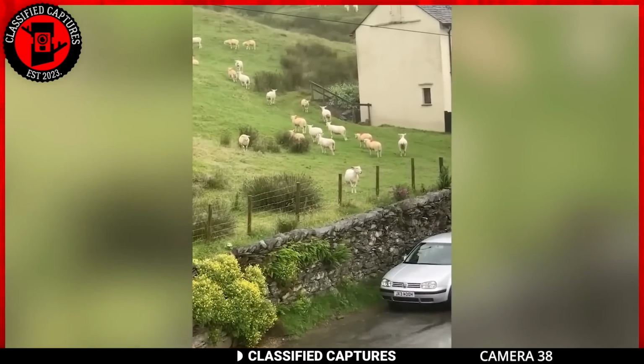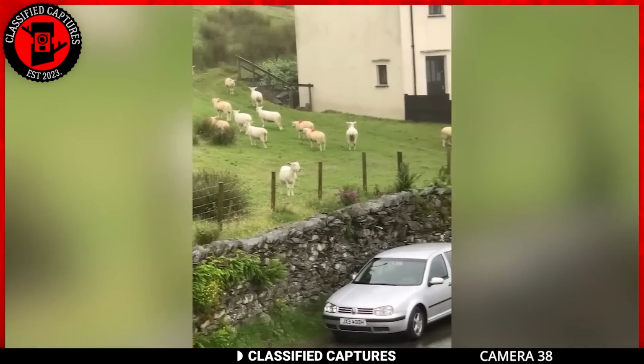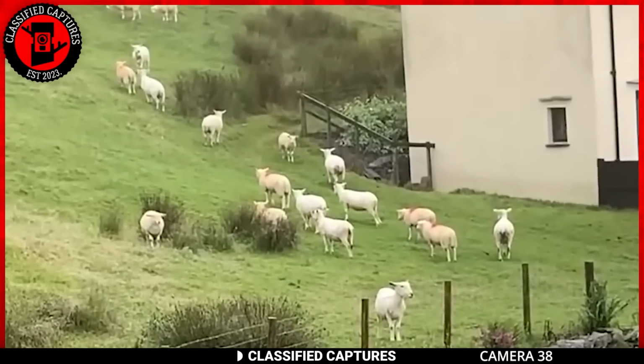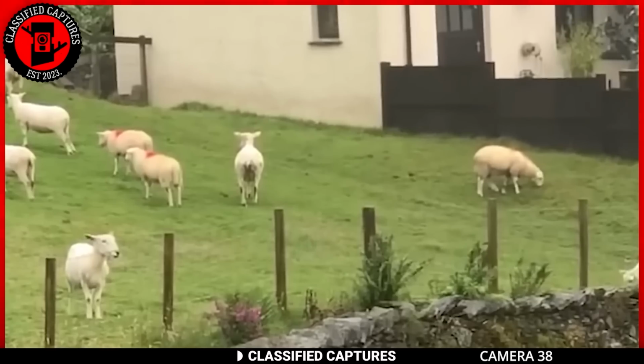The shepherds in the area said it was no cause for alarm because this was nothing unusual. They said that this could have been the result of the temperature change. They'd given their answer, but this scene here makes me believe that there is something curious going on.